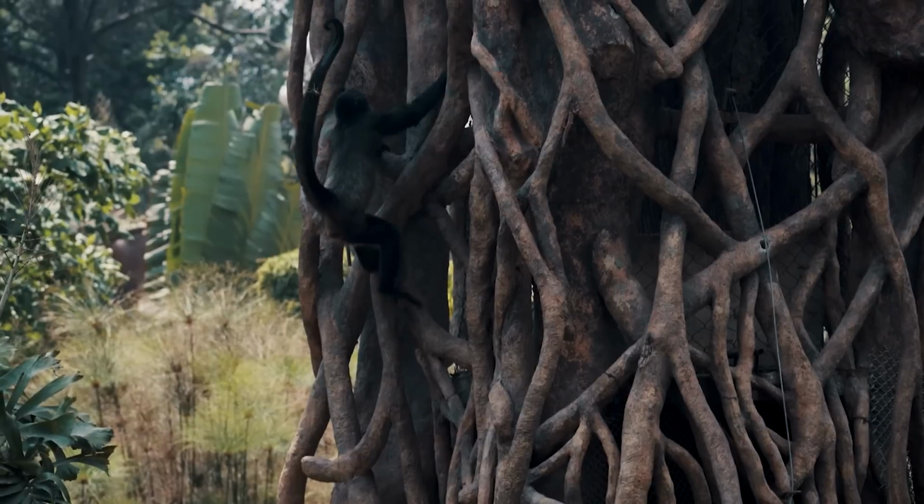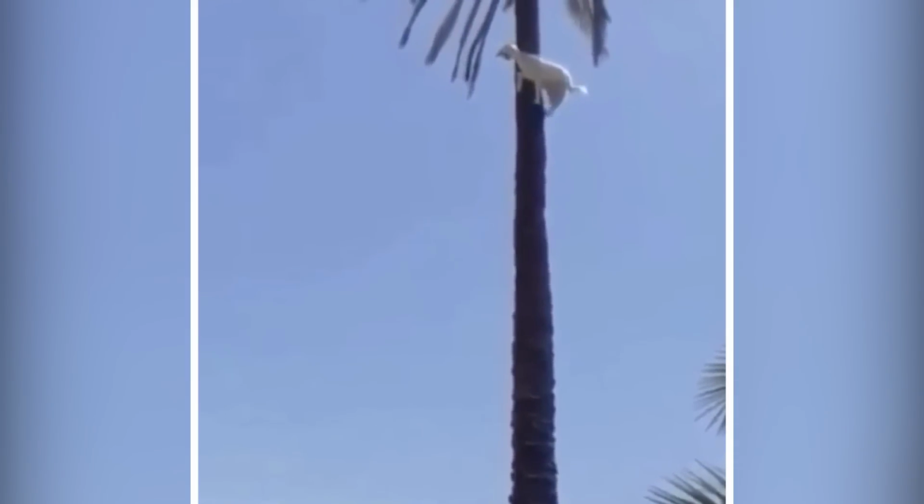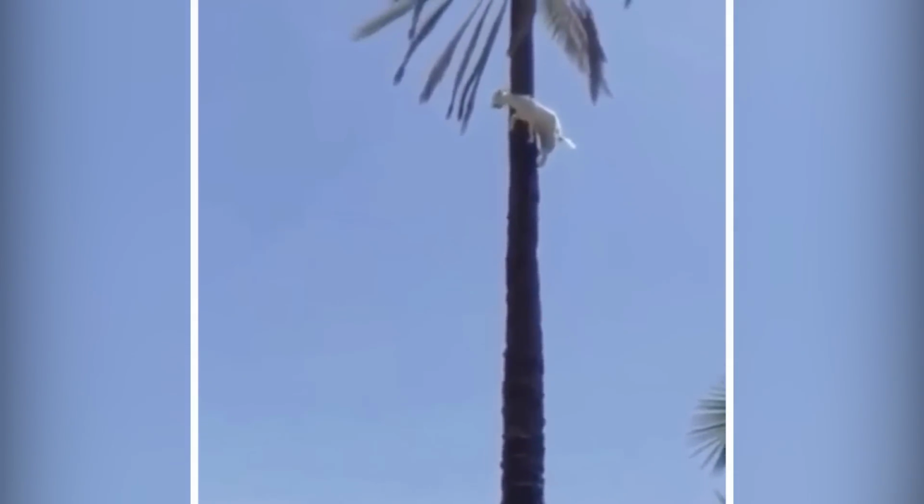The palm tree climber. Meet the ultimate climbing champion, a fearless goat who's taking the phrase reaching new heights to a whole new level. Caught on camera by a stunned tourist, this agile animal is seen scaling a sheer palm tree with ease, leaving onlookers bewildered and impressed. But what's behind this goat's incredible climbing abilities?